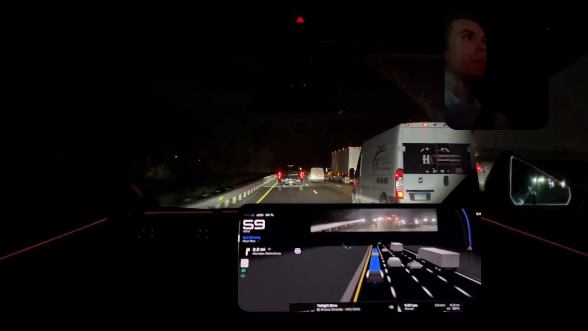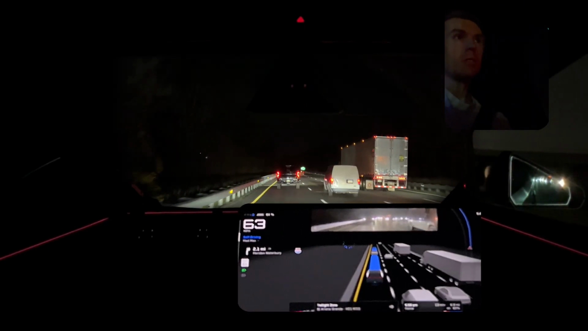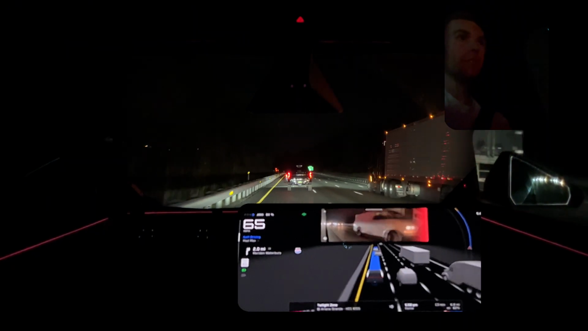Quickly approaching that slower traffic at the top. Trucks are battling for pole position, slow vehicle lane, that kind of thing.